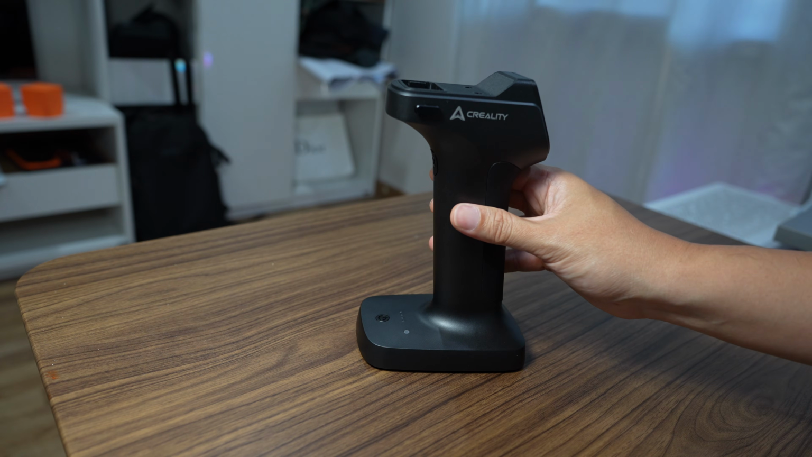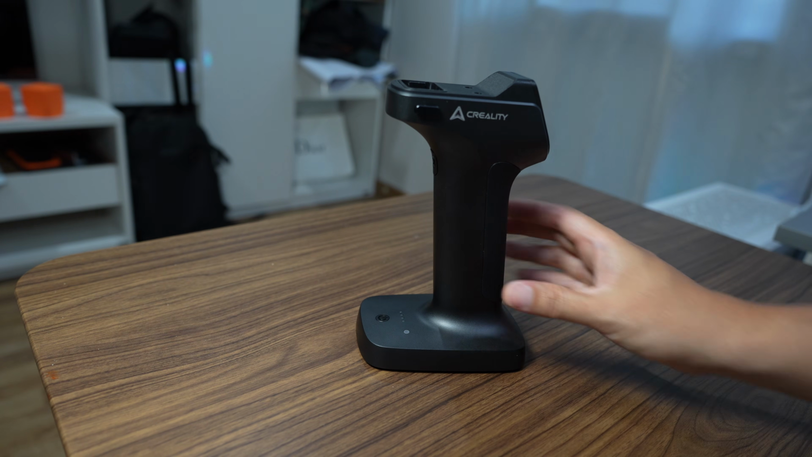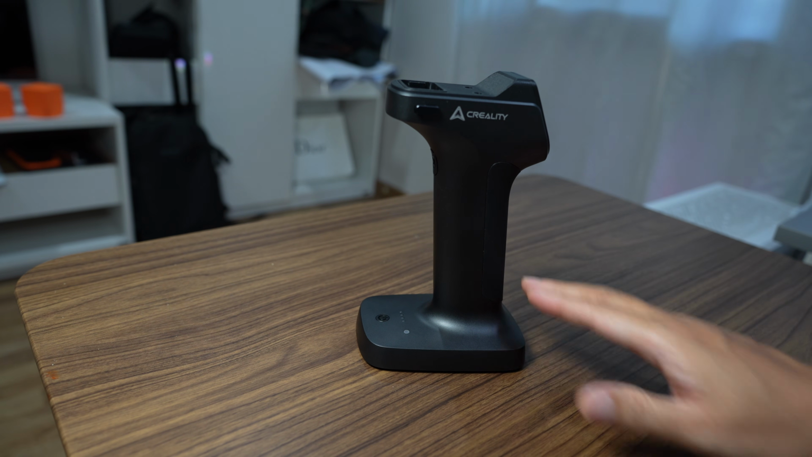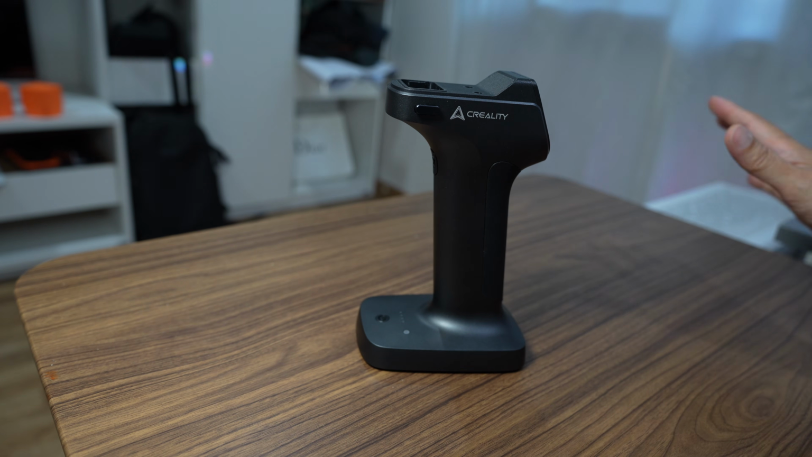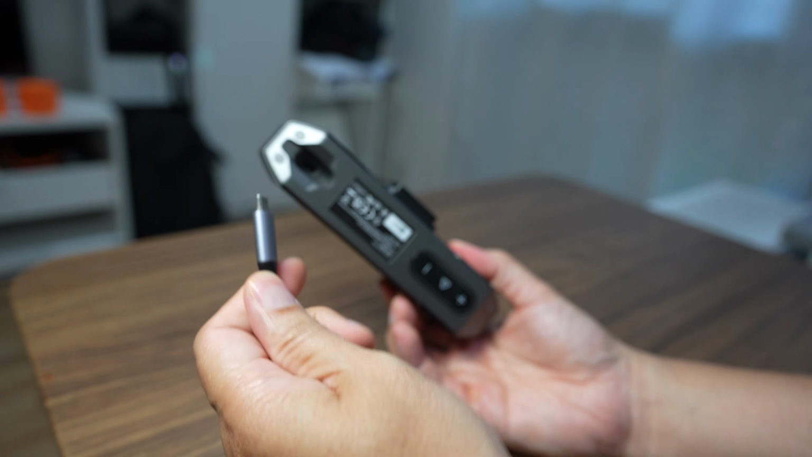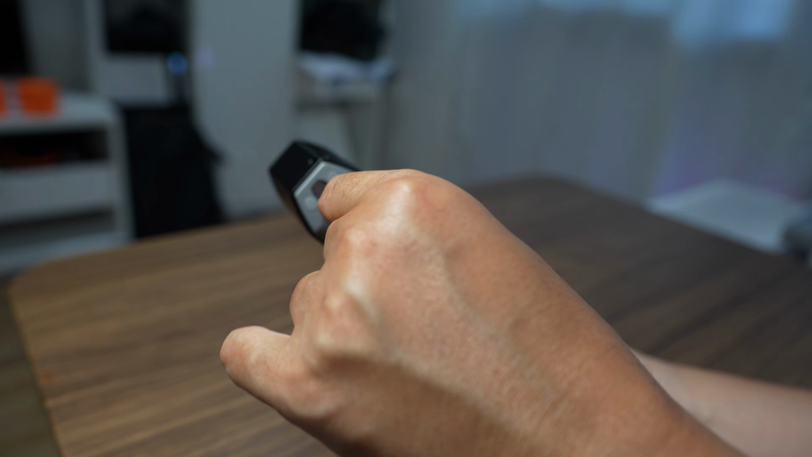You can connect the Otter to the wireless handle. I already made a separate video about this, and you can also connect the Otter to the phone without using the PC at all. In this tutorial, I will use the cable connection.